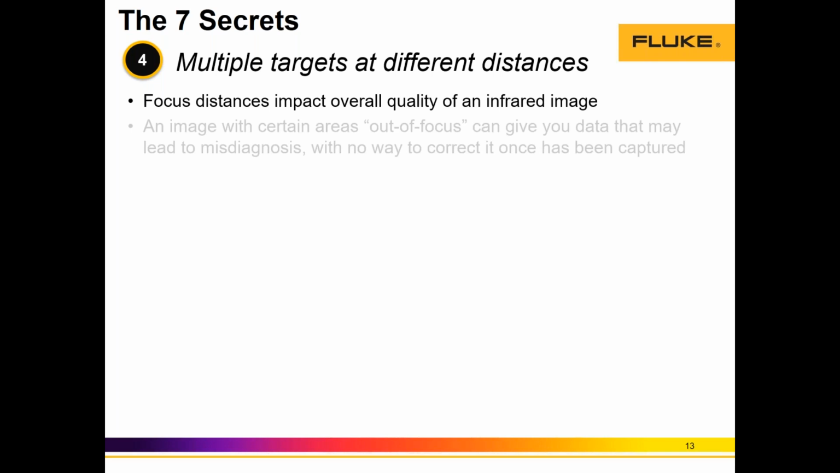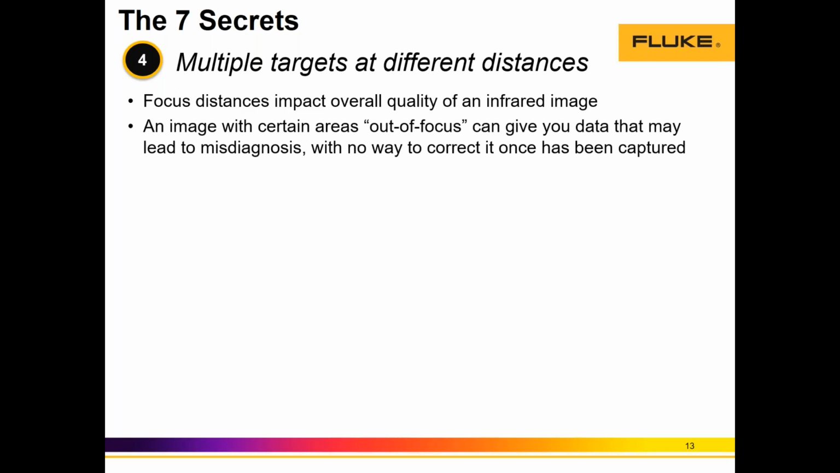Focus distances impact the overall quality of an infrared image. That's something very important to mention. And one of the big problems that we have seen in the market is customers trying to achieve perfect focus, which means having all the objects inside the field of view in optical focus. And we have seen problems getting the entire picture in the field of view in focus when we're inspecting objects that are separated by a fence, maybe, or by an object that has some disruptive areas.